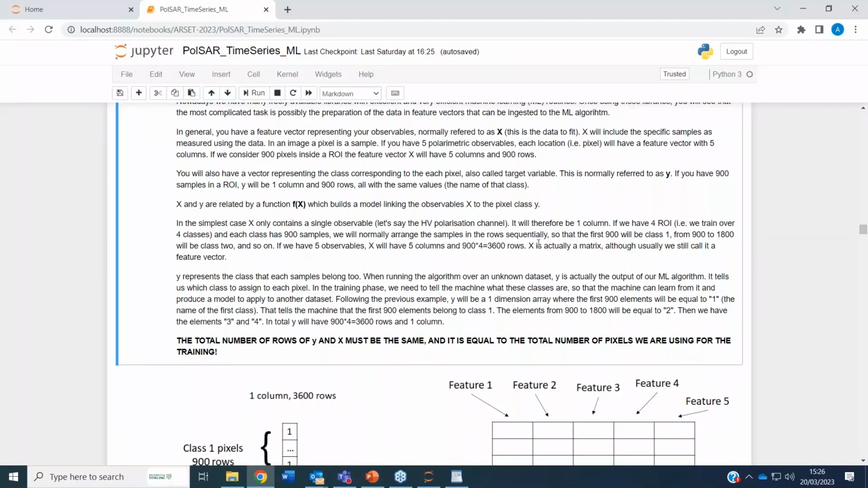Now let's see where we end up in our case when we have 4 ROIs, 4 classes. The simplest feature vector you can have considers only 1 channel, so only 1 feature, and it will be a single column and 900 samples.